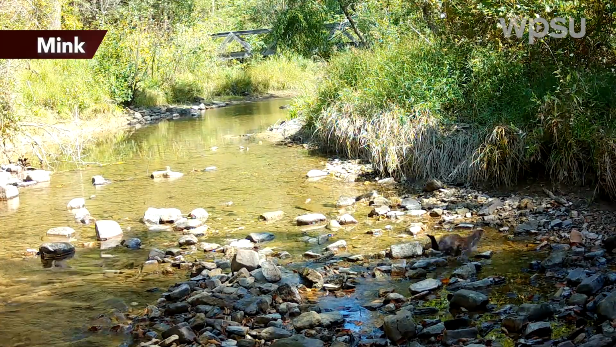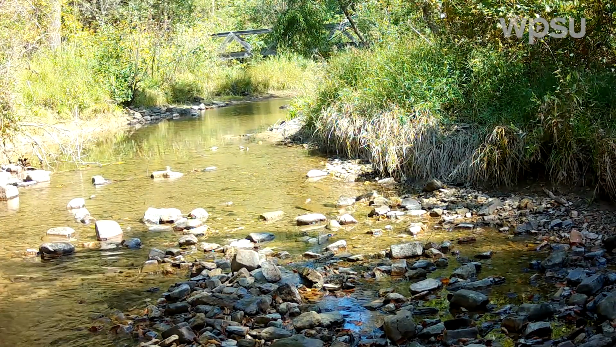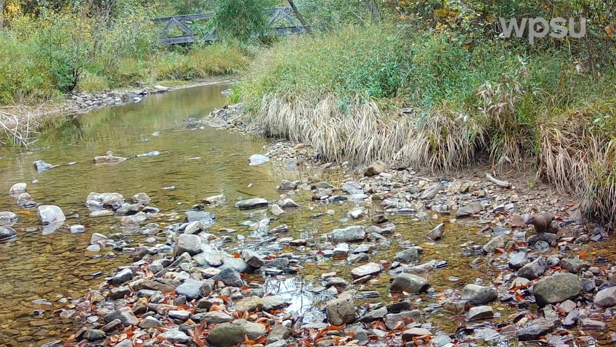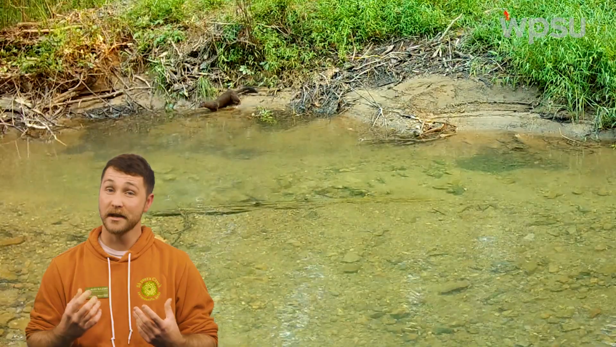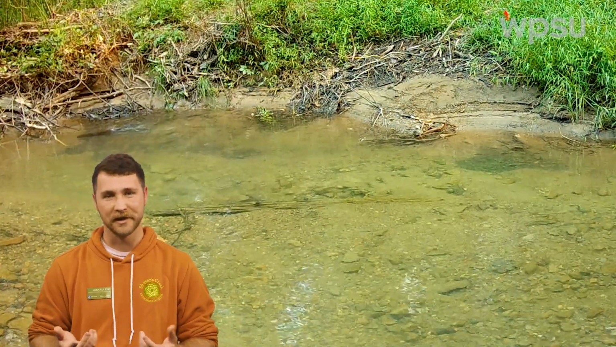Finally, we got to see our local semi-aquatic weasel, the mink, showing off its agility. These quick-moving predators are just as agile on land as they are in the water, which allows them to specialize in hunting another semi-aquatic mammal, the muskrat.